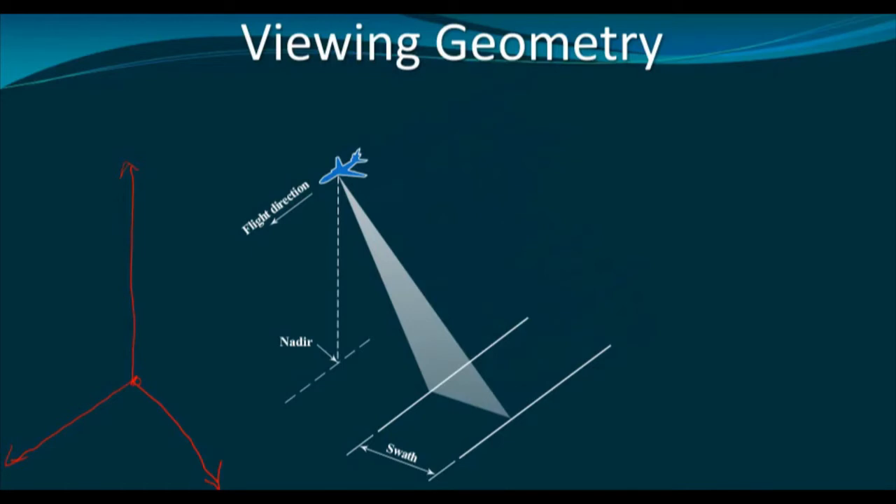So this is the nadir point, and as you can see, the system is looking off the nadir. The flight direction is called the azimuth direction, and the perpendicular to the flight direction is called the range direction. This is called near range, and this is the far range. And we shall also have several intermediate ranges throughout the swath.